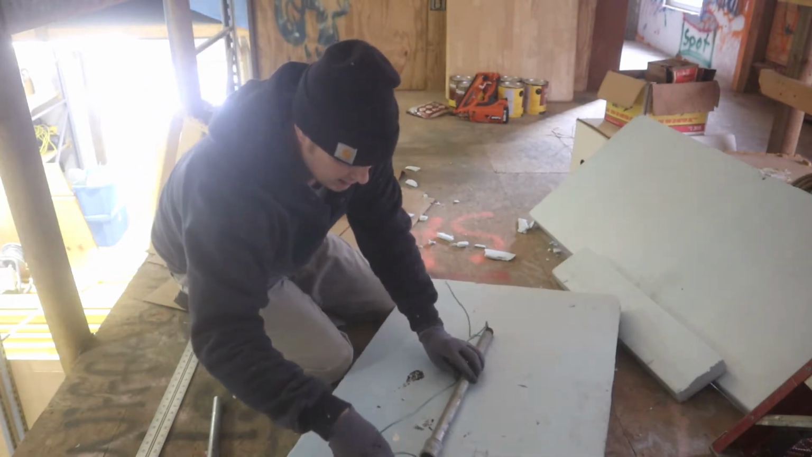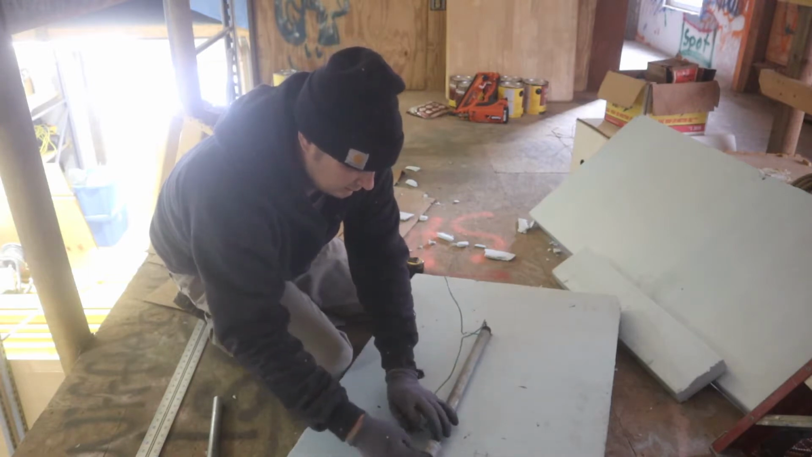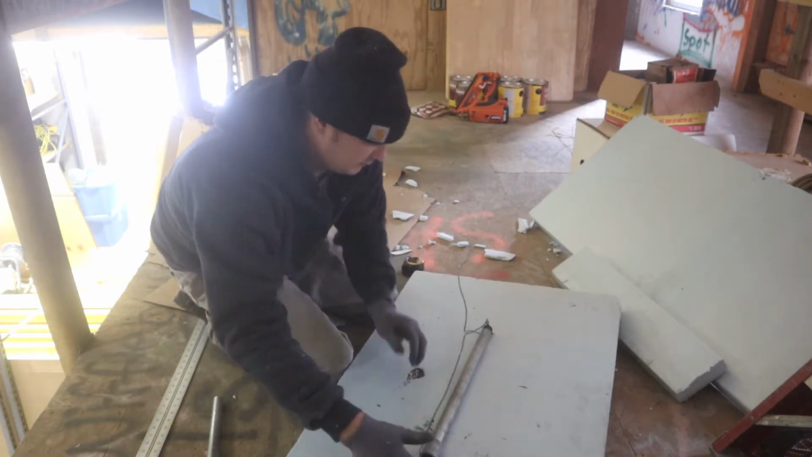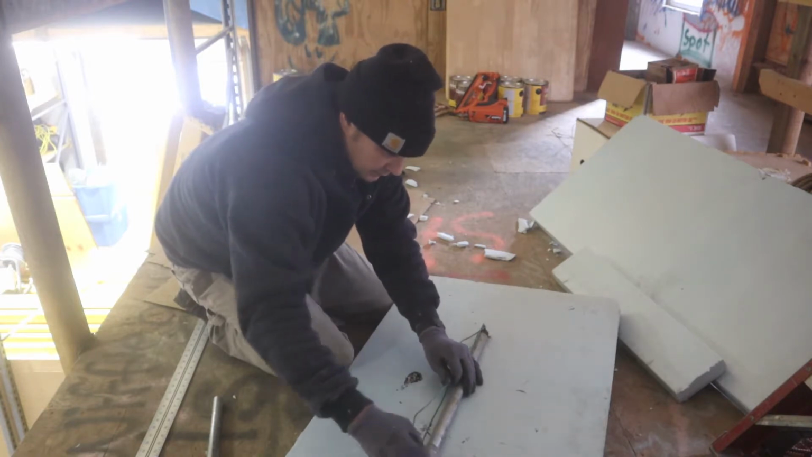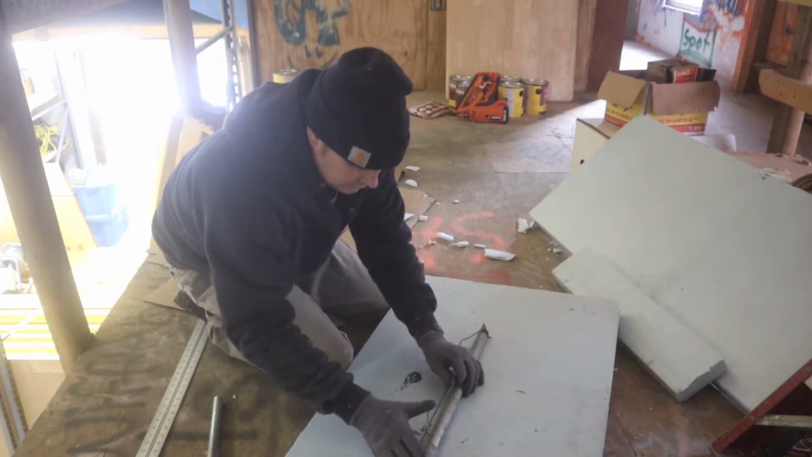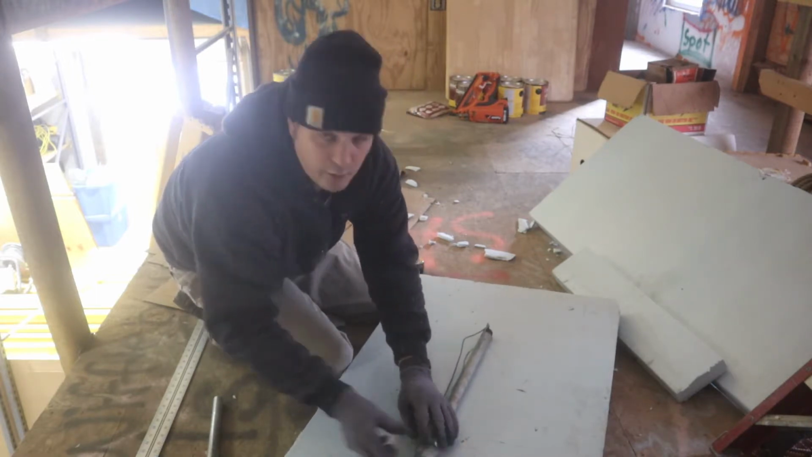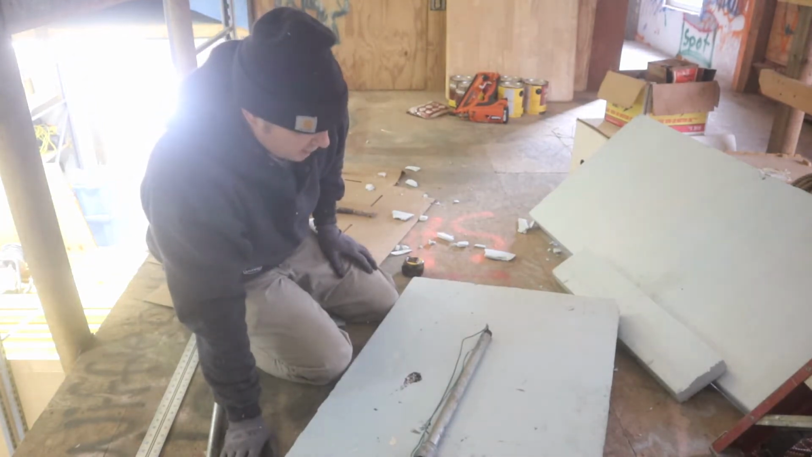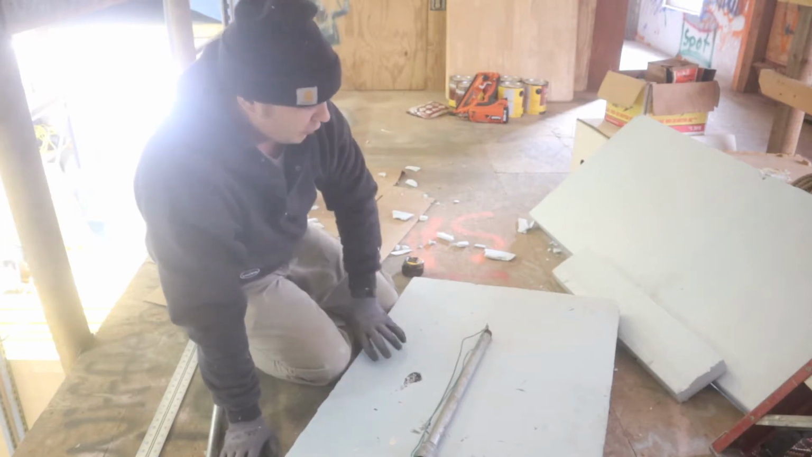Let's just tuck this back in. You don't want to make it too heavy where it's difficult to do above your head or have it fall on your head, but just enough to hold it in place.